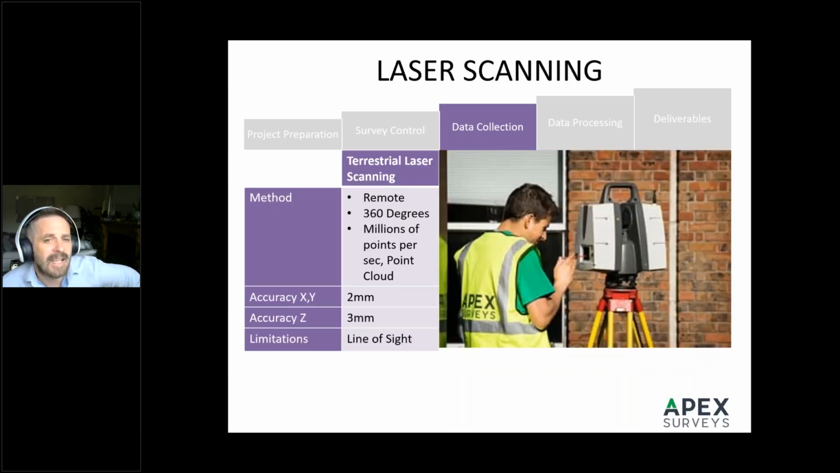Whereas the laser scanner offers rapid setup and ease of use. You can eliminate the need for traffic management, and it has very good accuracy as well. It's picking up around 1 million points per second.